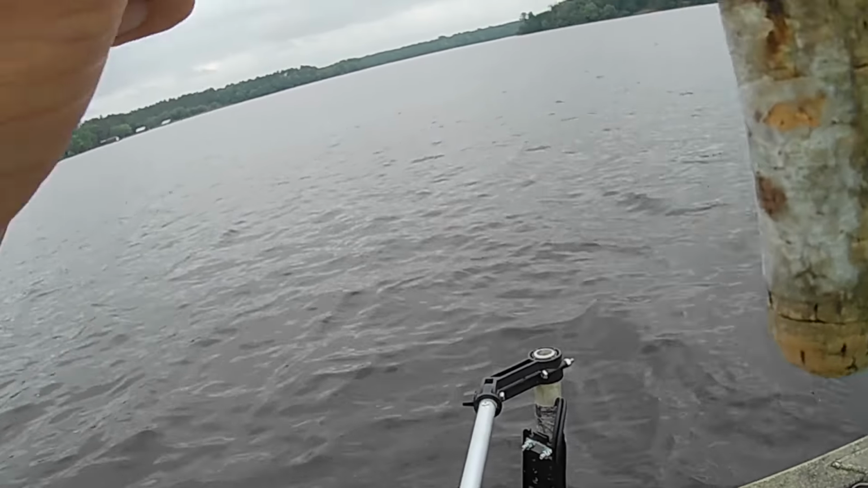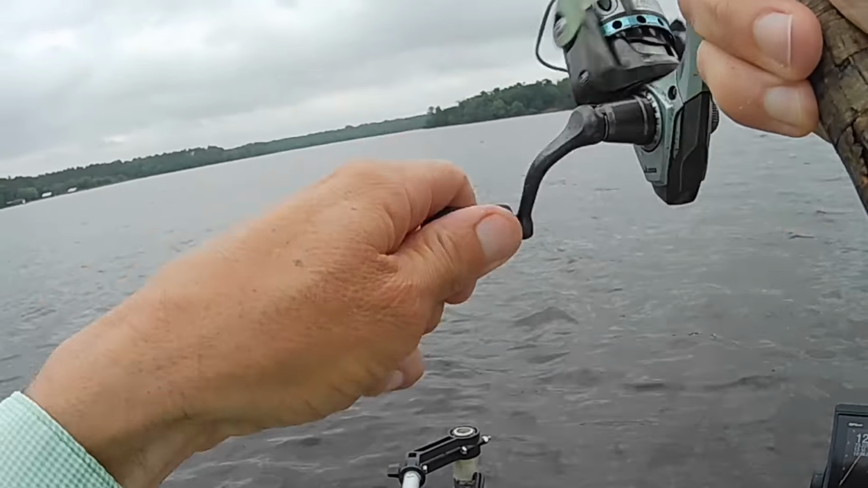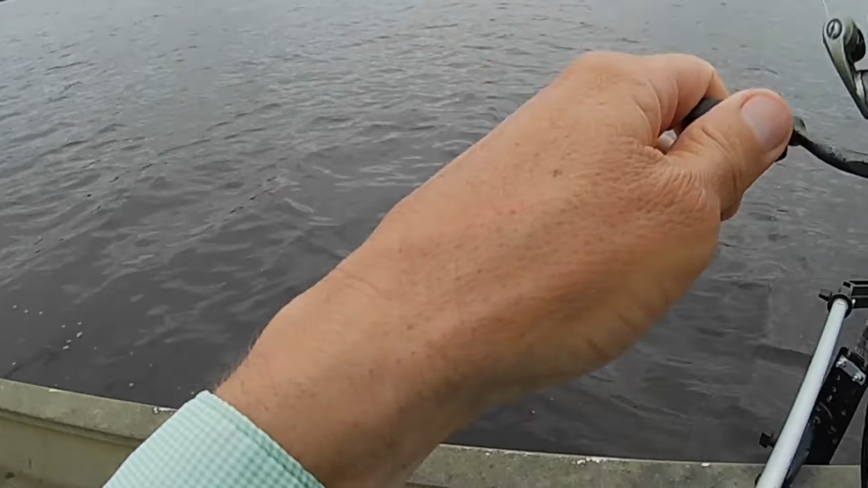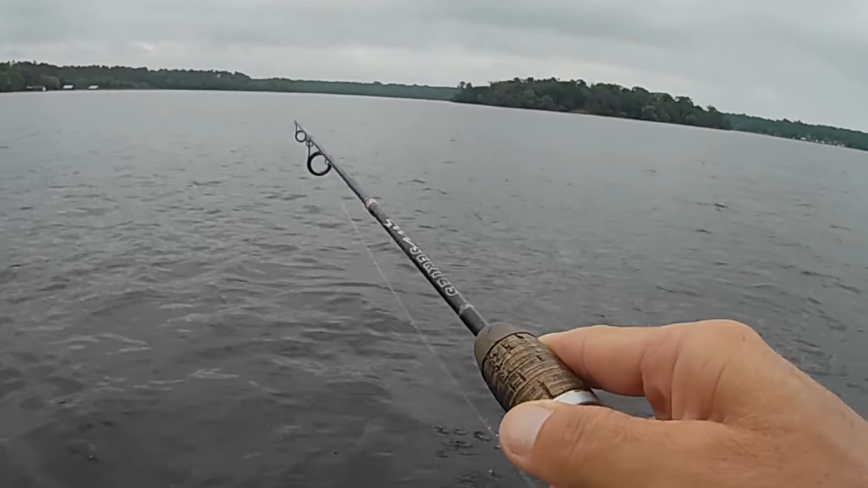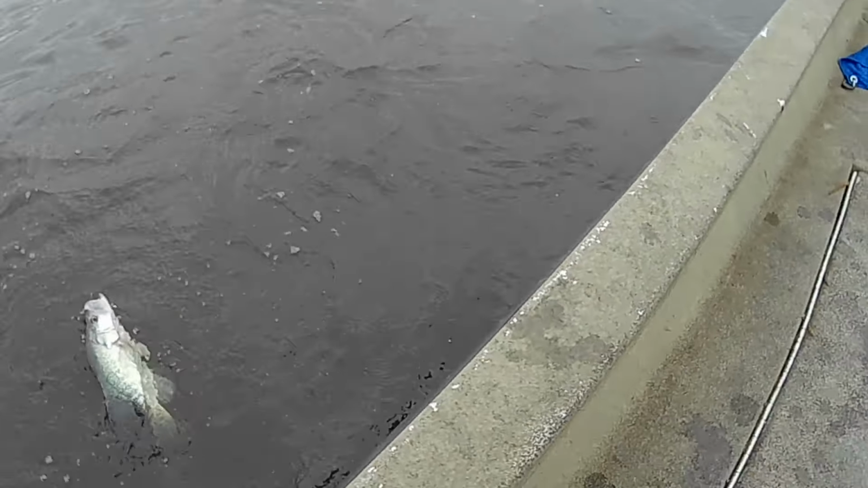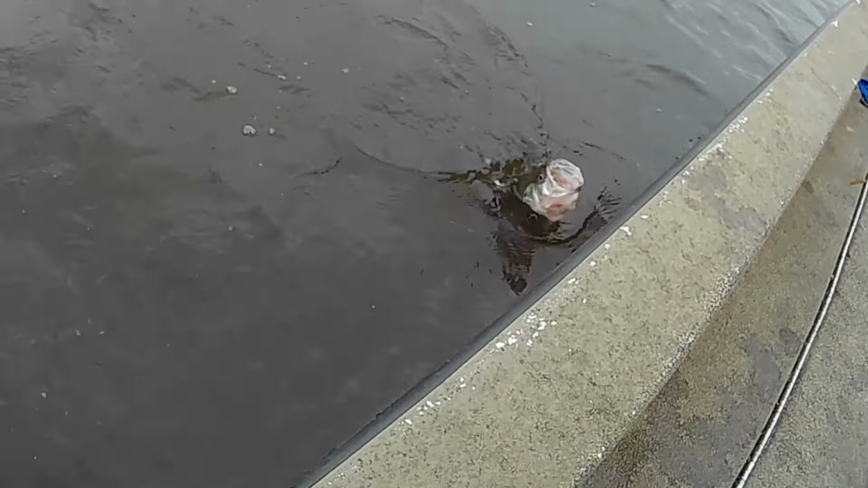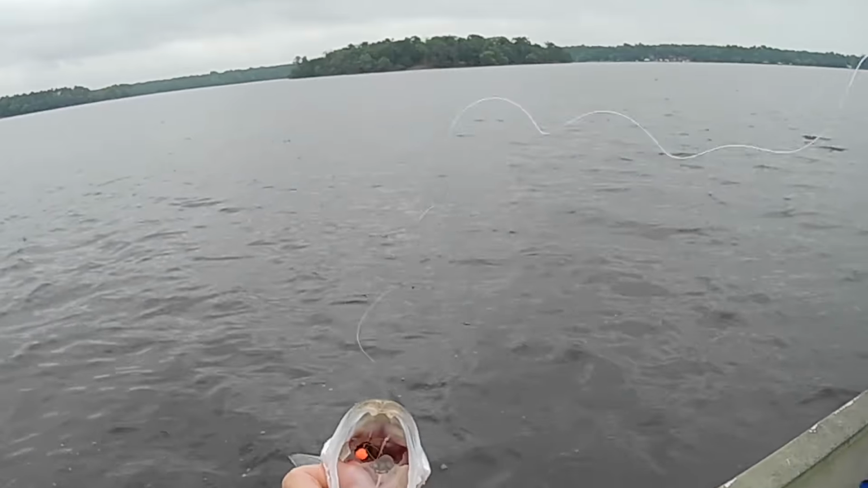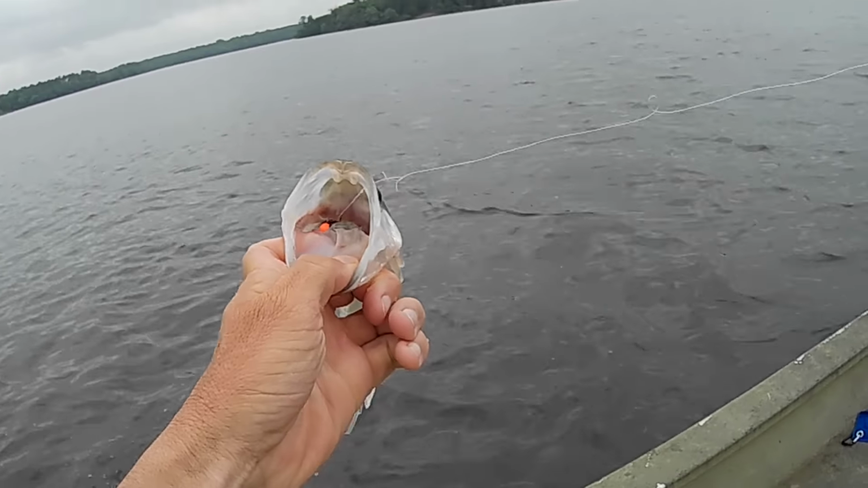Golly bum, that's another good one. Woo, lordy, get in here, girl. Shoot, this stun gun here is loaded up with some big ones. Golly, look at that. Big old white crappie, man. And they are eating that thing too. Gee whiz, they get it.